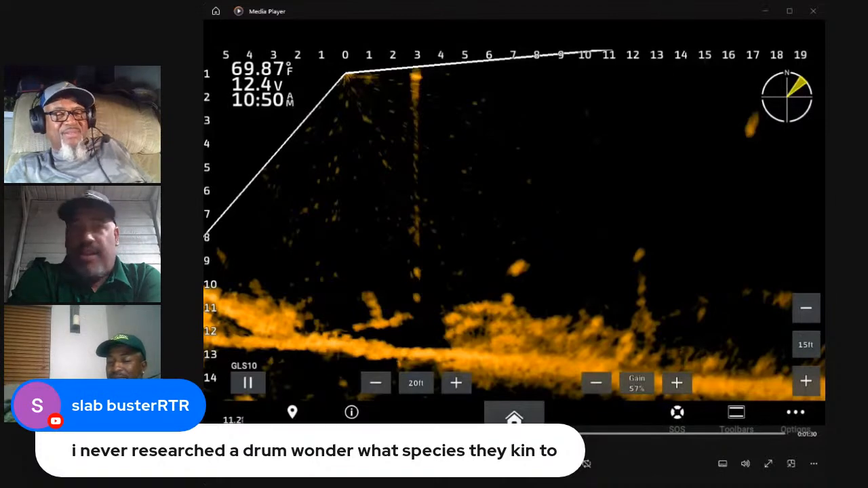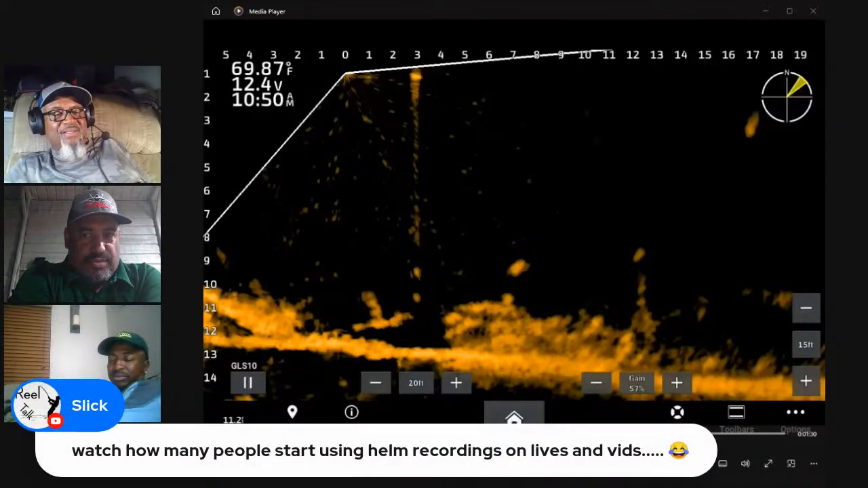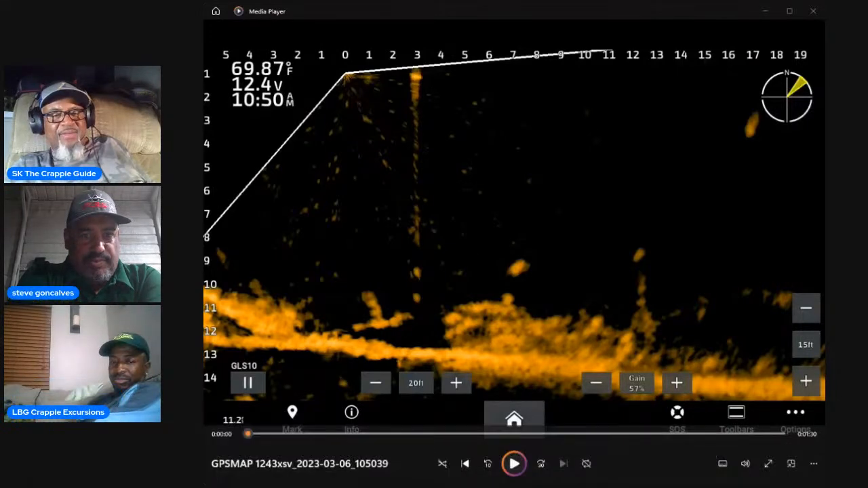That's a good question. Slabby says he wonders what species the drum is related to. I don't know. I know they sell it. I think Fiesta sells it. It's pretty popular. People eat them. Yeah, that ain't gonna happen. There ain't very many people that use the software I'm using, and I don't know of any other ones that can do that.